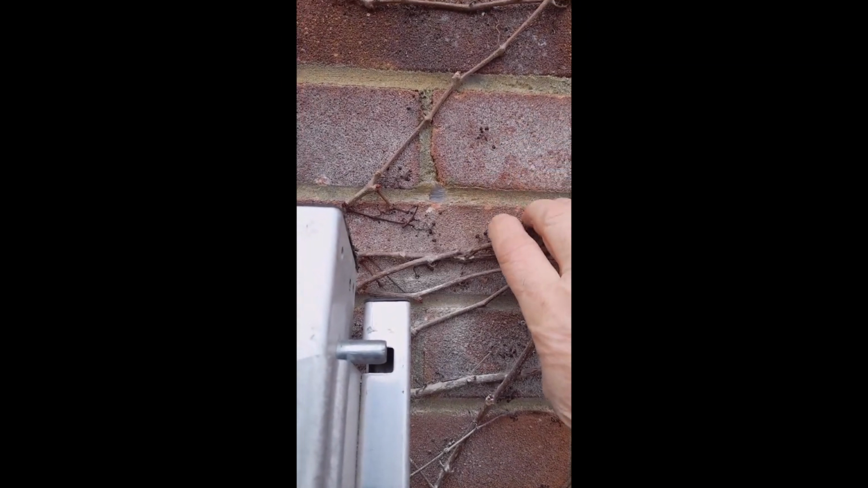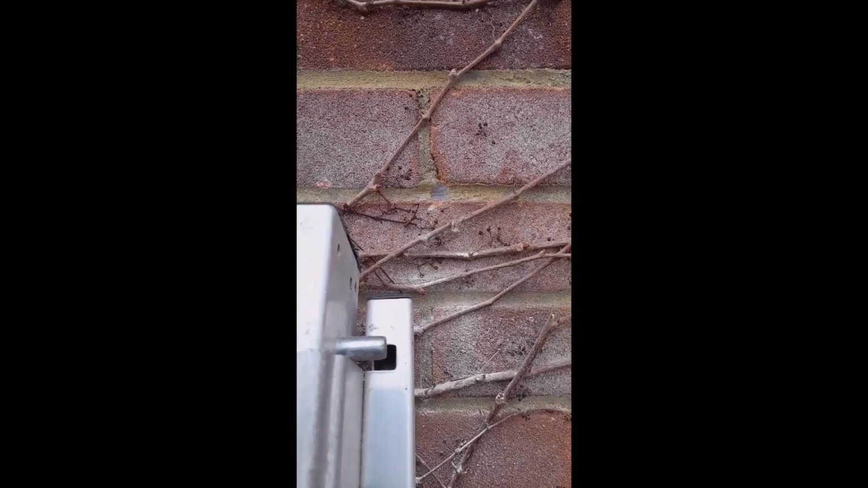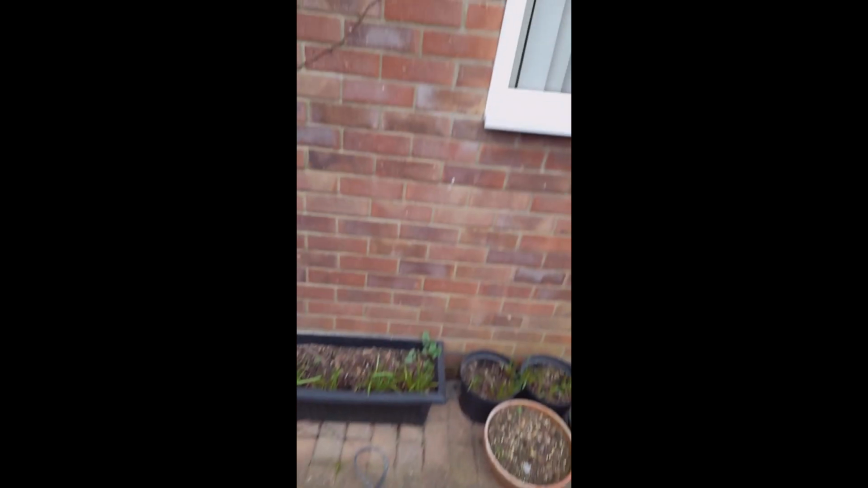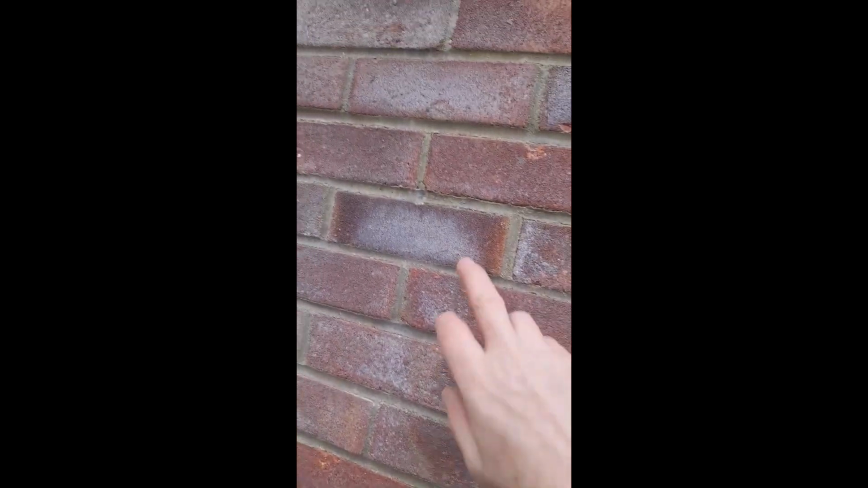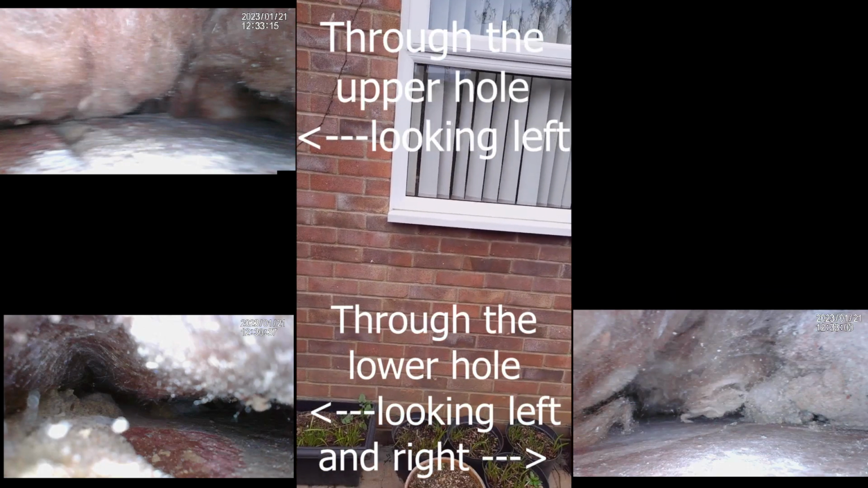Okay, so I've drilled my hole and I've put the probe inside, and I've filled it with silicone, so that's sealed. And the same with this one down here. There's the hole I've drilled and I've filled it with silicone, but it shows that there is insulation in that wall. I don't think it was the insulation that the bricklayer was supplied with.